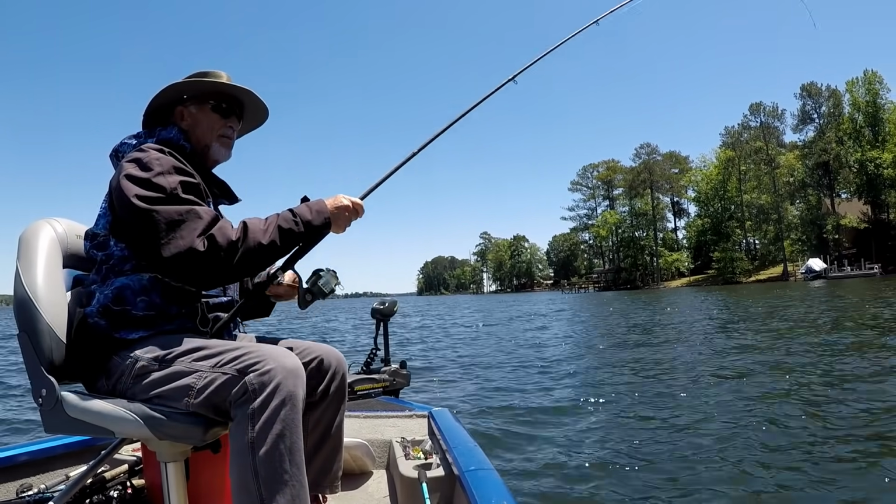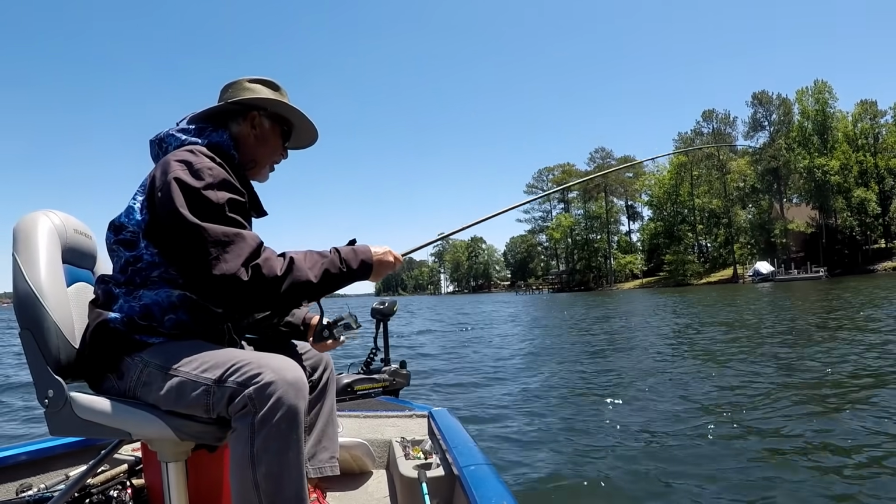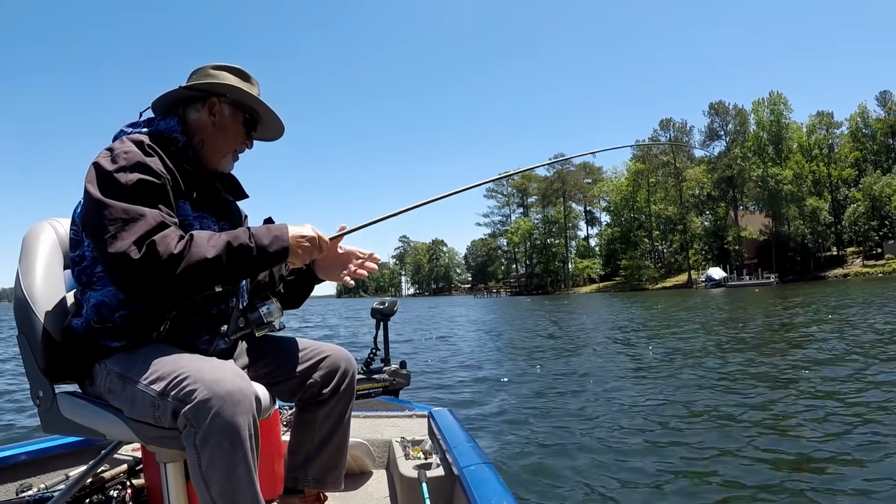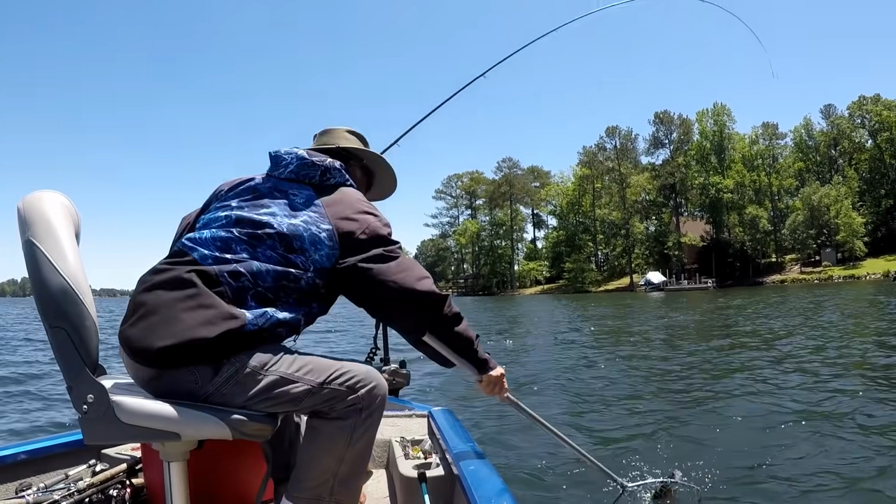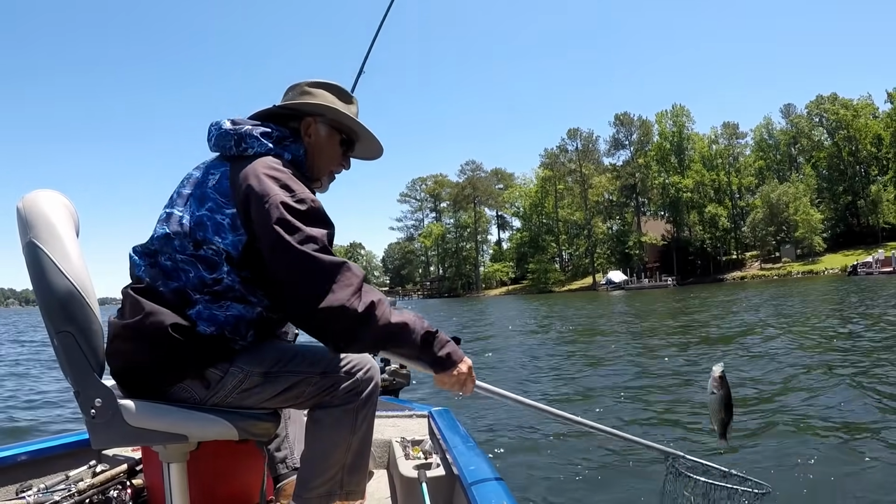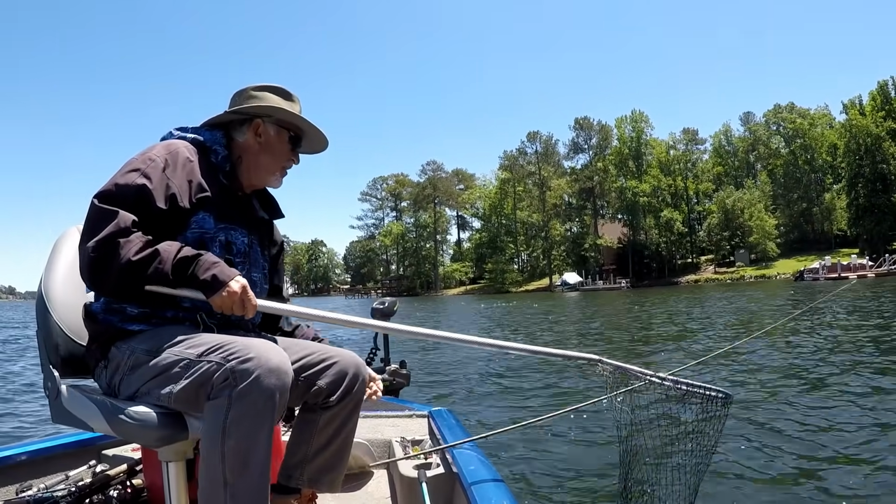We got another crappie. You might have figured out they're on the side of the brush. That's a good one too. That's a big one. Get that net under here. Come here, boy. Oh, darn it. Come here. That old long rod makes it hard to get the net under. I've got a long handle net.